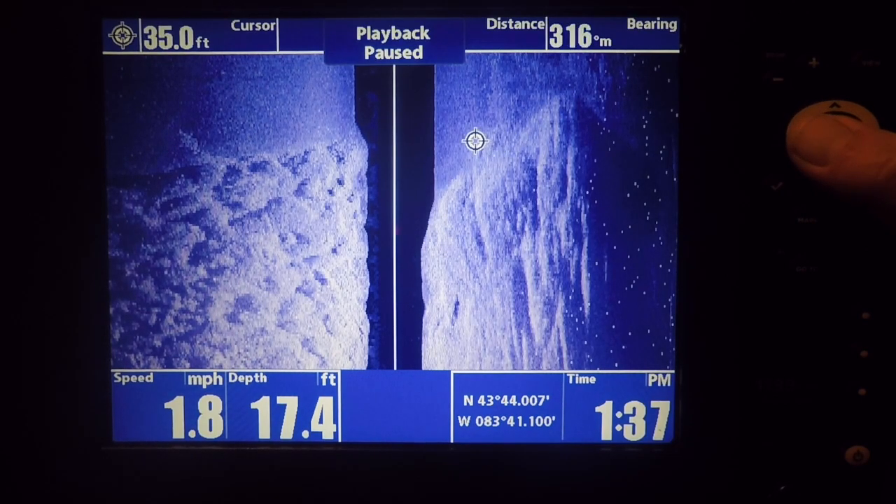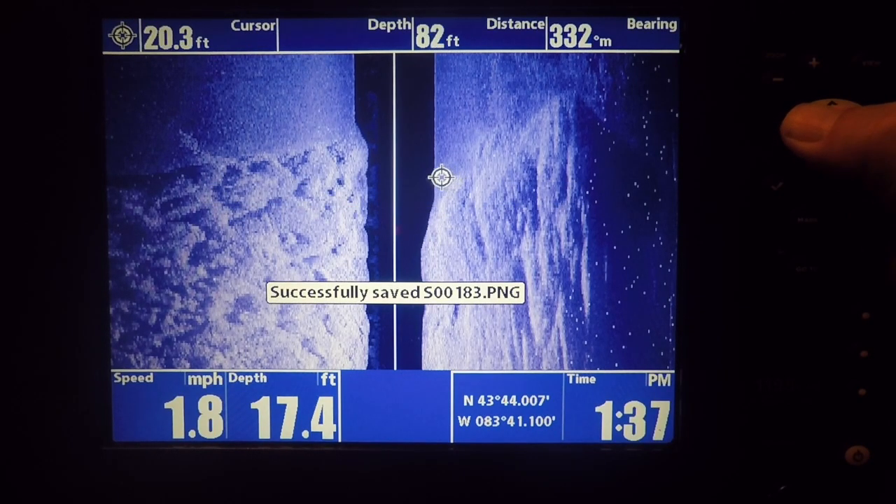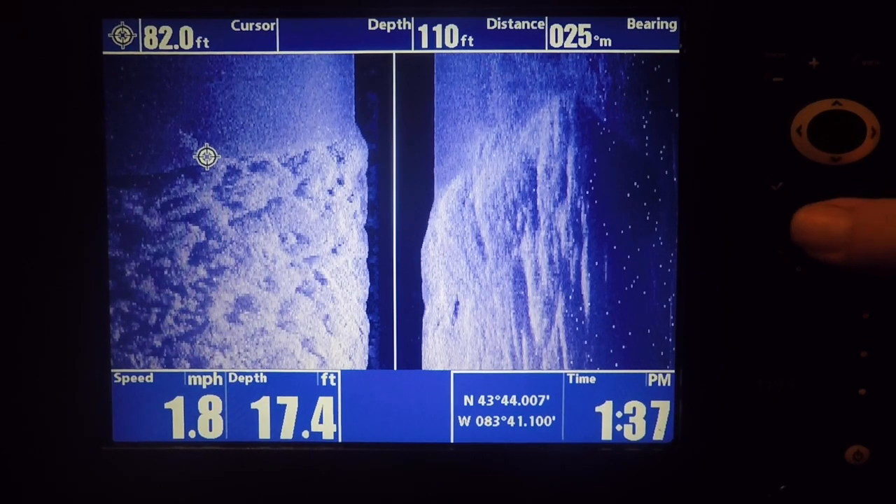So once again, I'm just going to move the cursor over, drop a waypoint on this edge, move it over to the left and drop a few more. And then we're going to start seeing the reef take shape when you switch back to the normal chart GPS view.